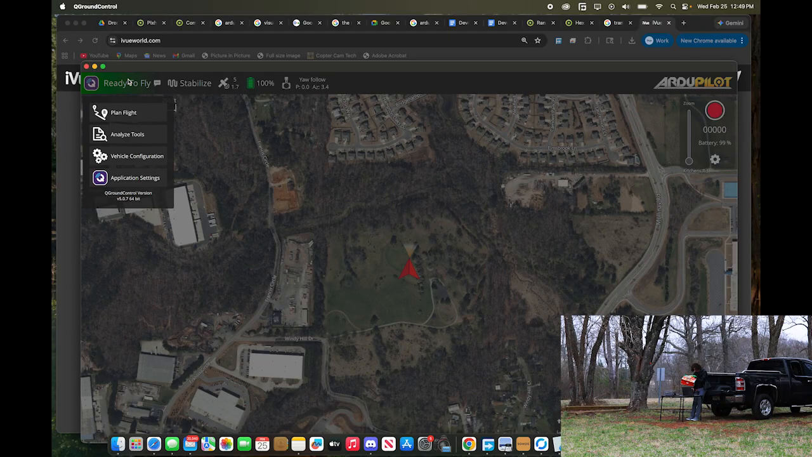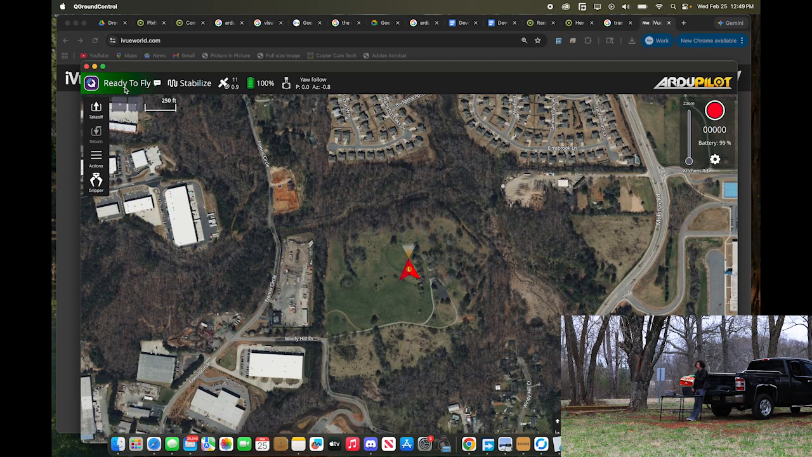All right, we're getting GPS. Getting pretty quick lock. 10 satellites. Ideally, we would want quite a few more. 11 satellites. Using this RTK GPS, 12 satellites, 14 satellites, 15 satellites.